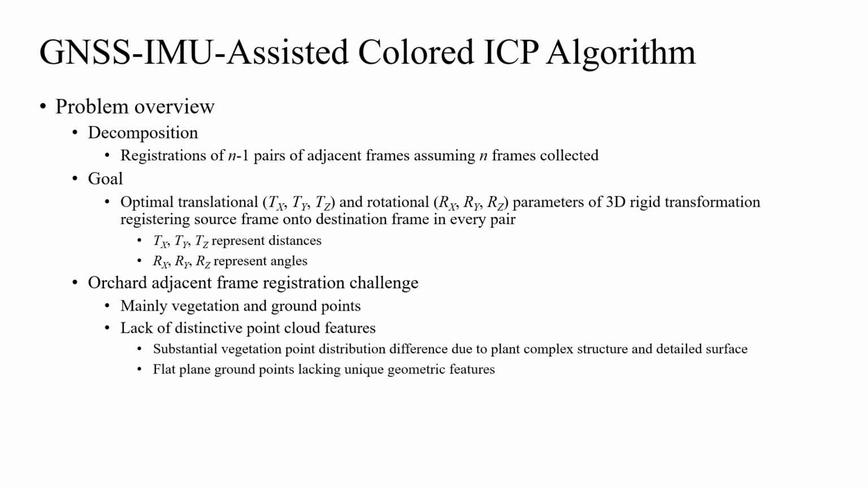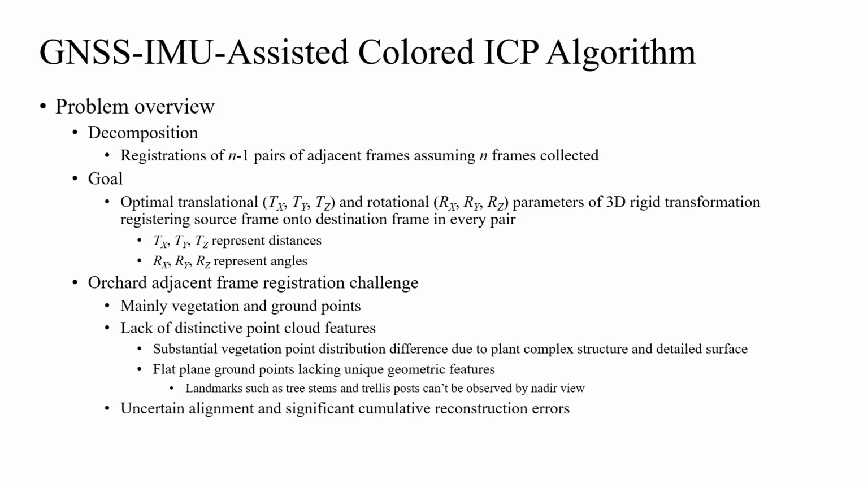While observed ground points mostly consist of flat plains that do not possess unique geometric features, and LiDAR's nadir view does not allow potential landmarks such as tree stems and trellis posts on the ground to be properly observed as if in a ground-based application. Such characteristics of vegetation and ground points bring much uncertainty to an algorithmic point cloud alignment process and can lead to significant cumulative reconstruction errors when multiple LiDAR frames are registered.